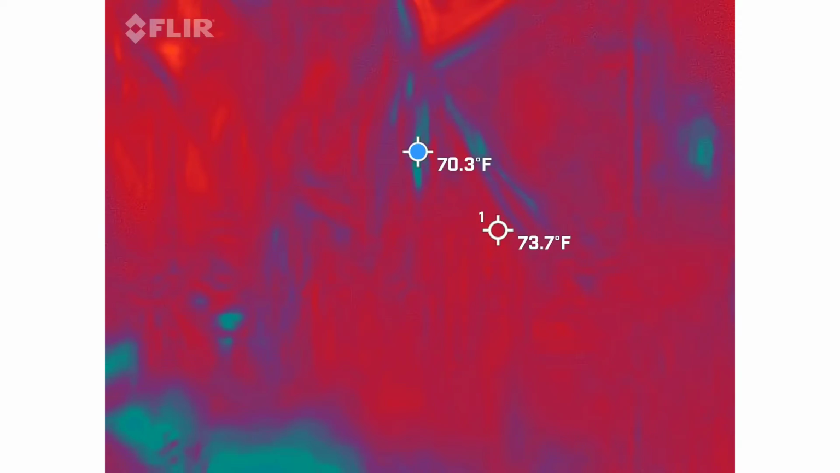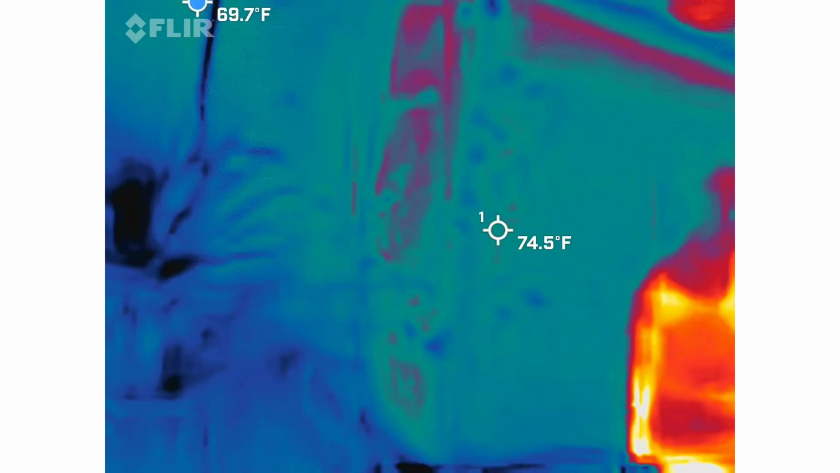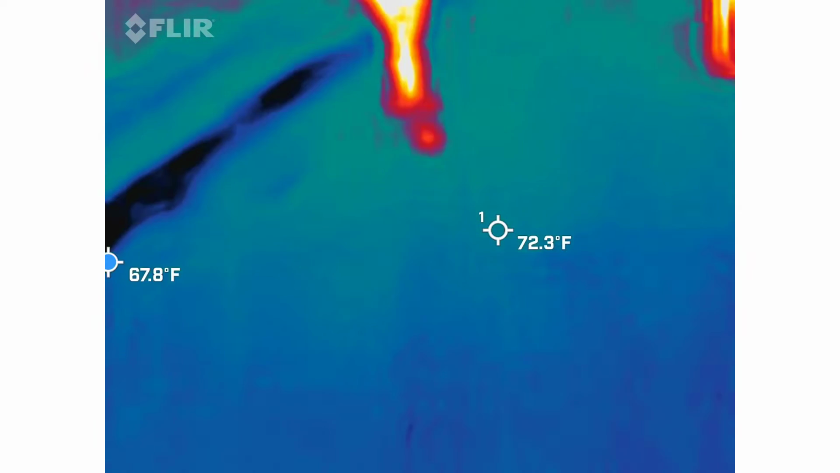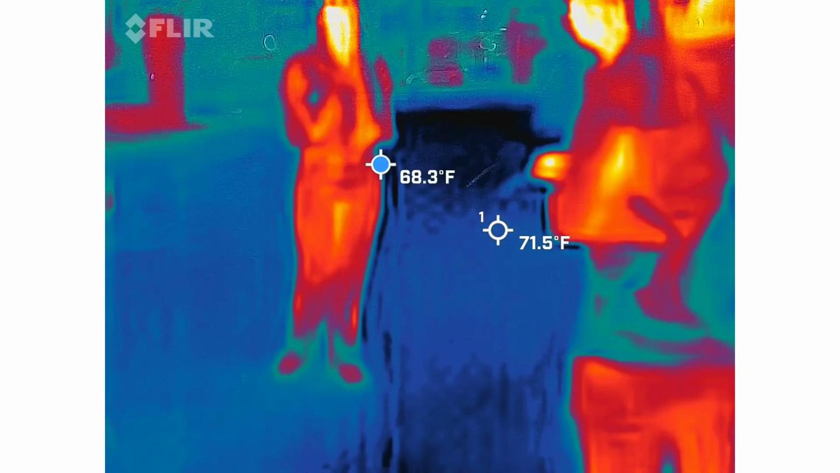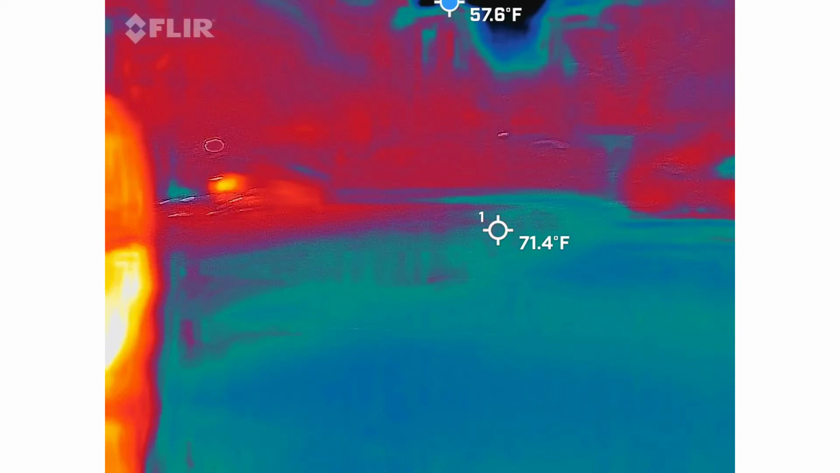Go ahead and reset. Make sure it's not coming from you. Reset. And you want to show us what color your hair was? Reset. That's not coming from you. Reset. And what color was your hair? Shown us before.